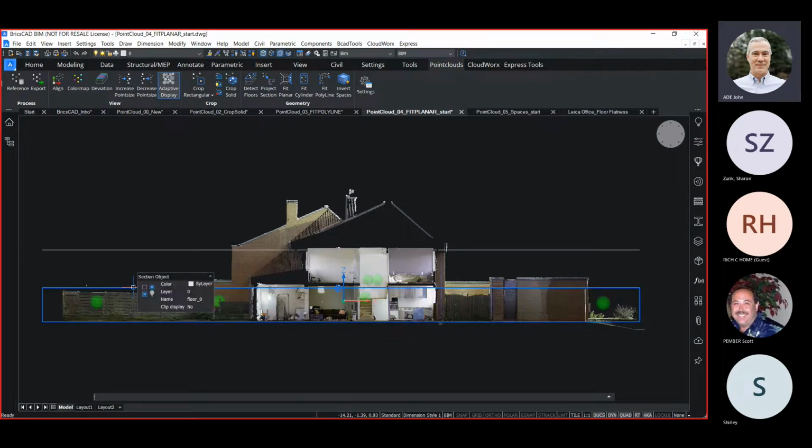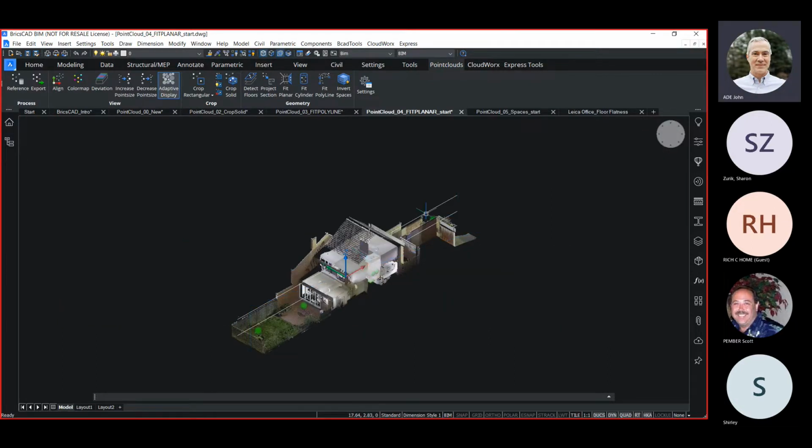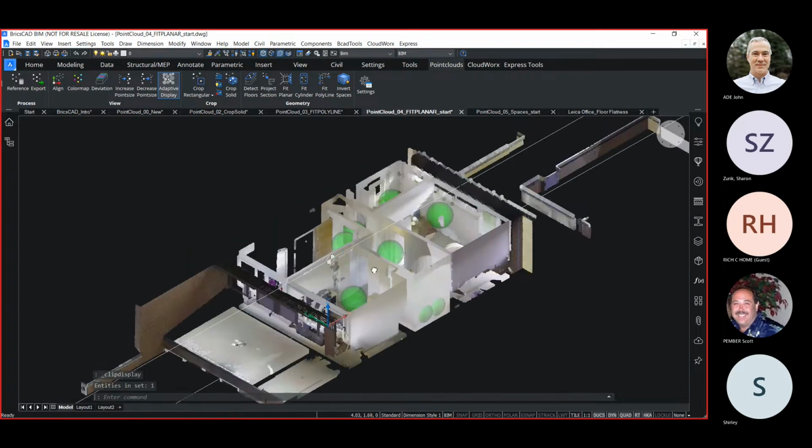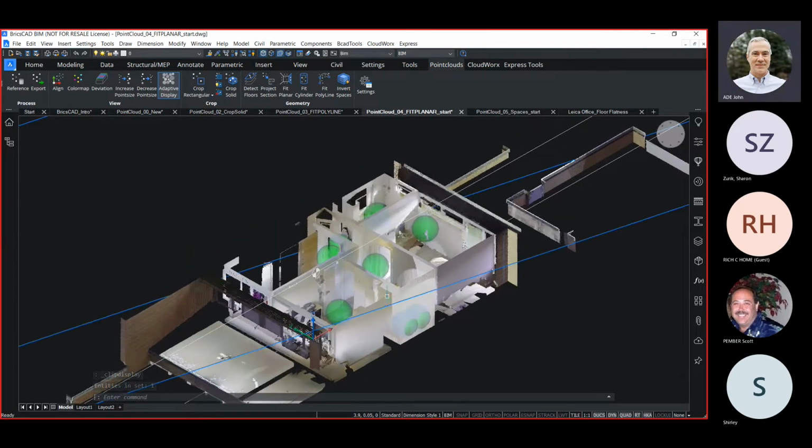And so now I have a section volume for our ground floor and for our second floor, or first elevated floor. Now, if we look at just that second floor, we can focus on some other features.